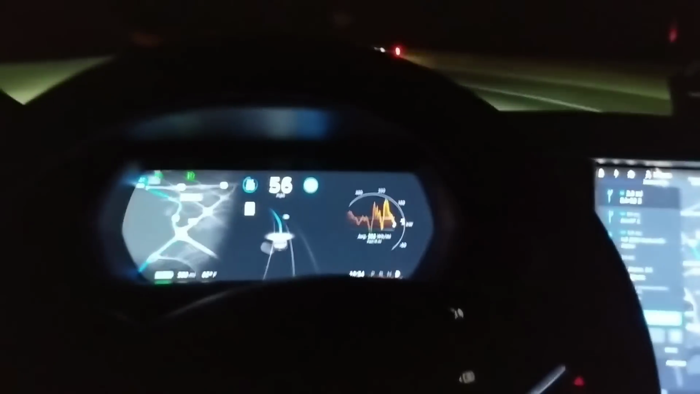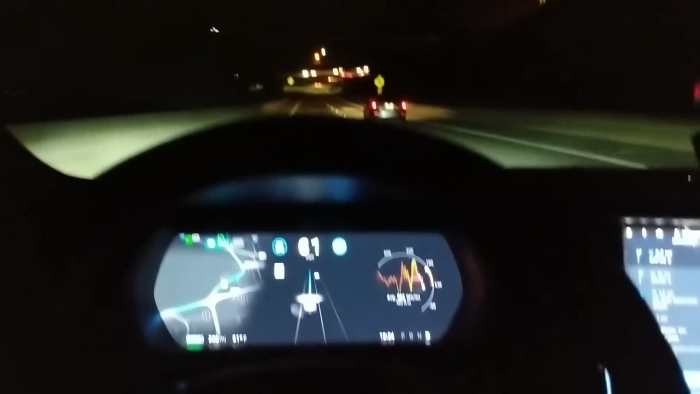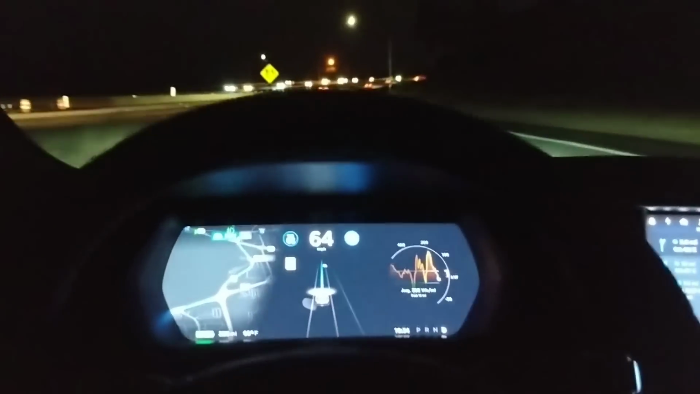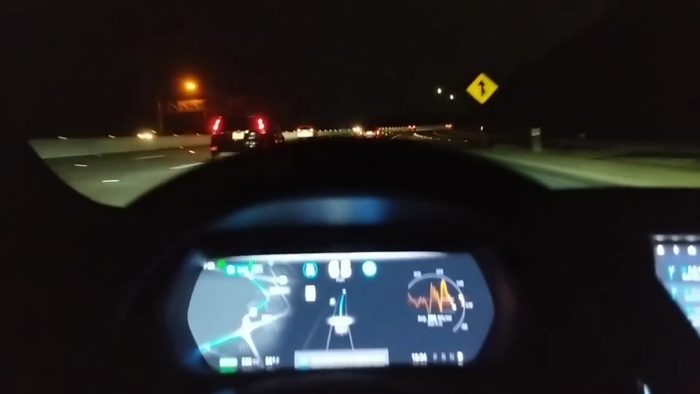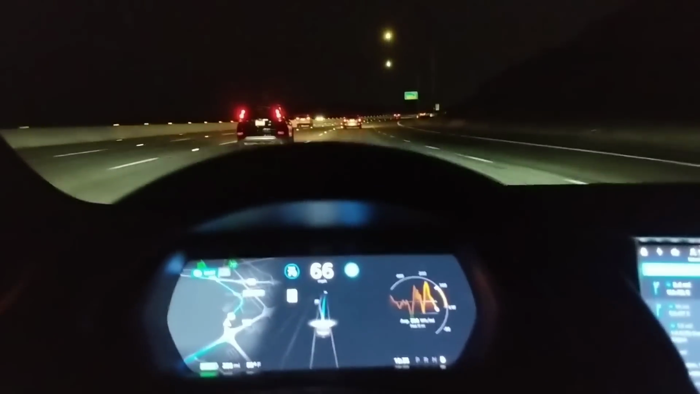So pretty much the car is driving itself now. This is awesome, really useful at night. So we're having merging traffic, so let's see what happens. I'm paying full attention just to make sure if anything goes wrong, I'm here, I'm taking over.